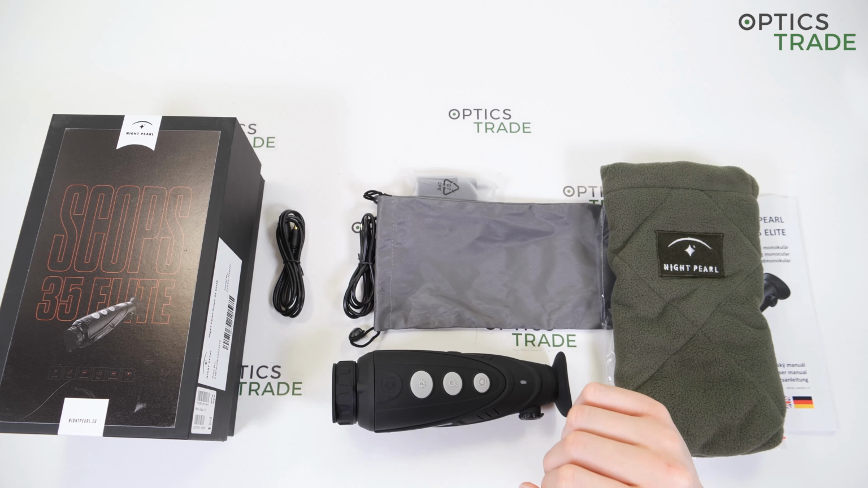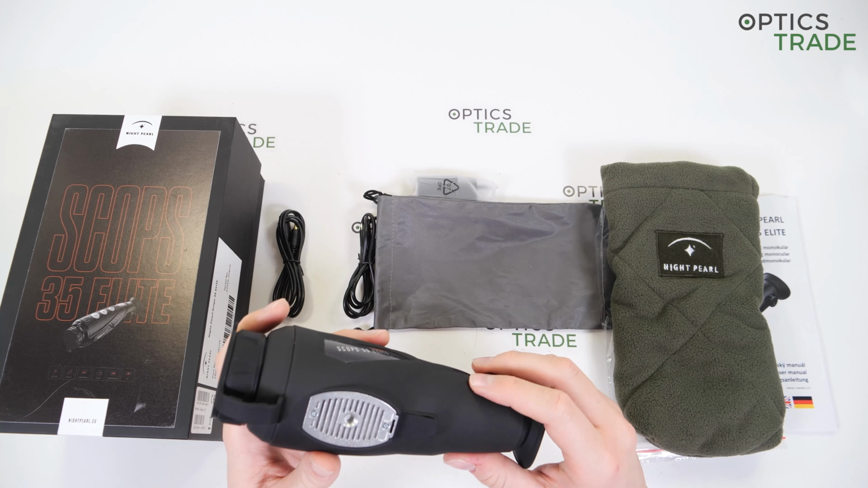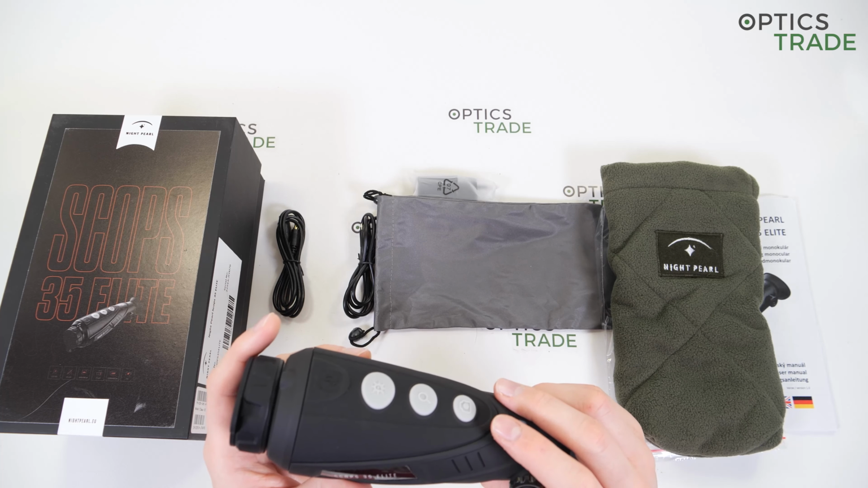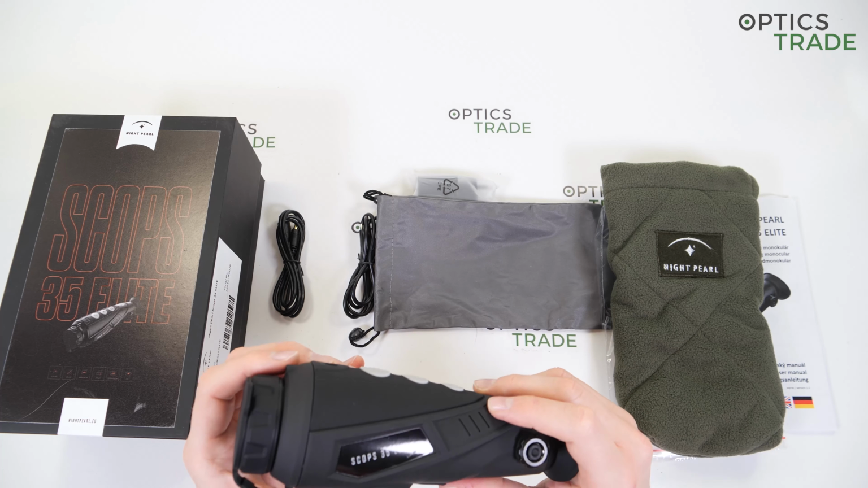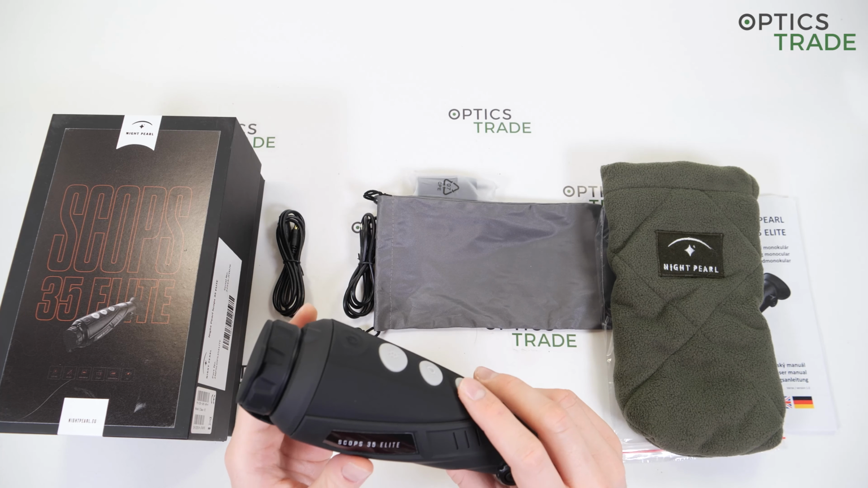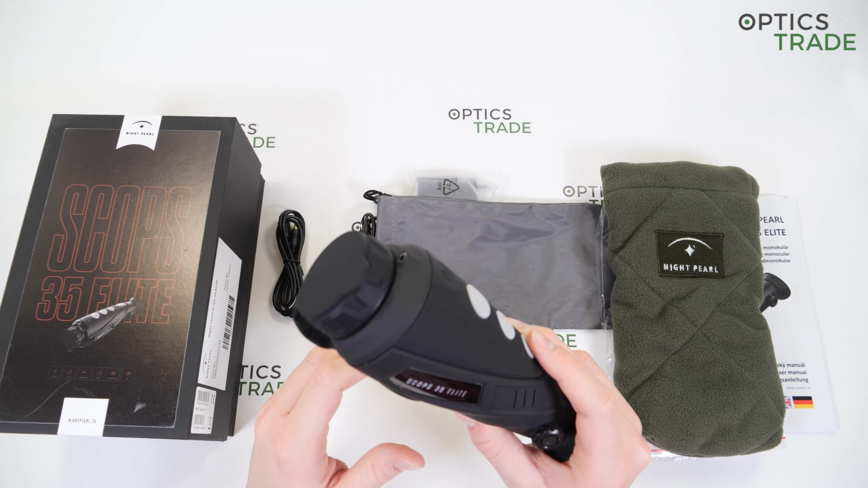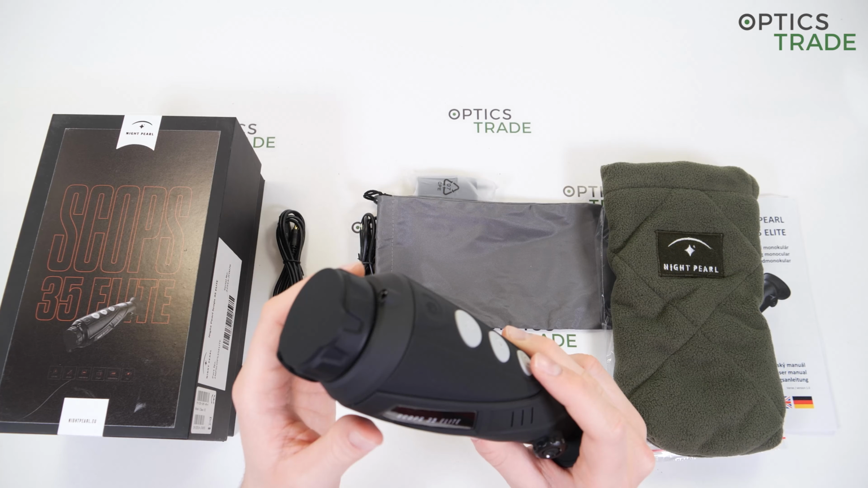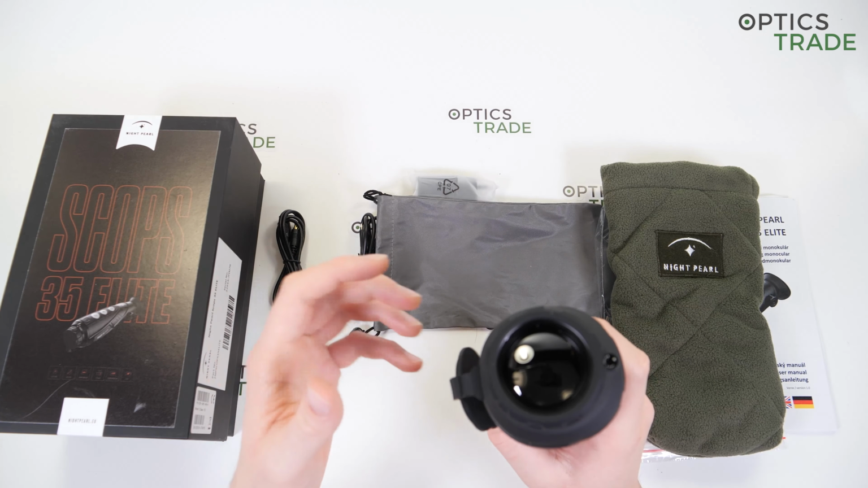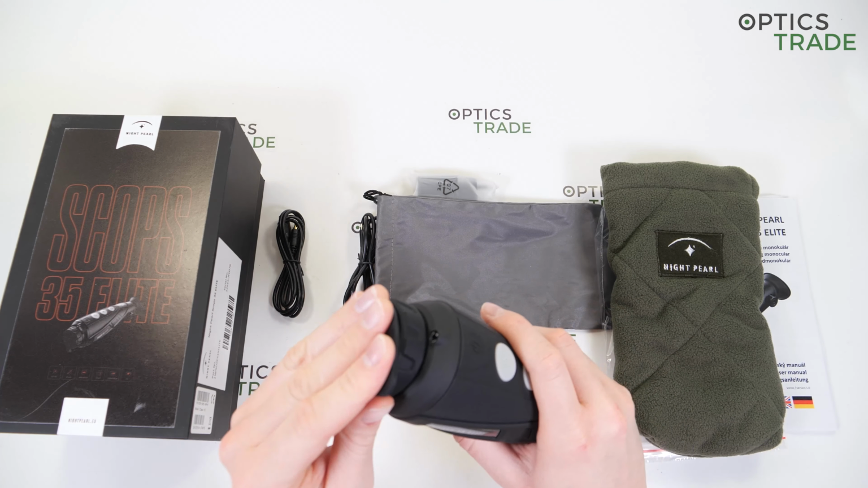The disadvantages, however, there are some, and I have to point them out, as again, now at the end. I think that the biggest one is the integrated battery that you cannot replace by yourself. So while you're in the field, you can actively charge the monocular with a power bank. But if you wish to have the battery replaced, you won't be able to do it by yourself. It can only be done by nightpearl in their factory. I don't like the objective cover solution that just floats around in the air when you're using the device. Could be done a little bit better.